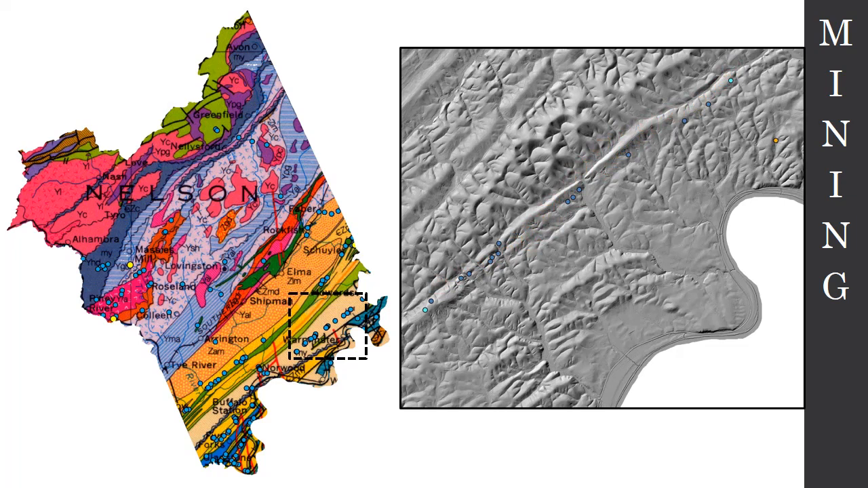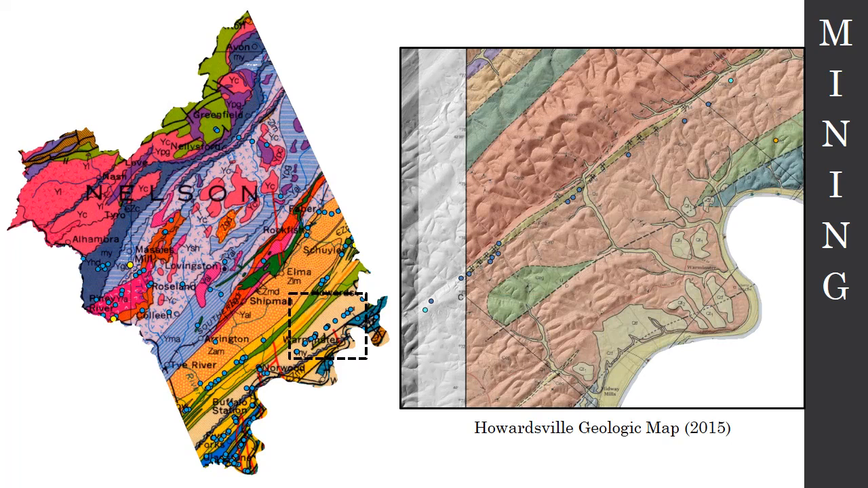So let's overlay the geologic map on here. This is the Howardsville geologic map, mapped in 2015 by William and Mary students. And you can see almost all these little dots line up fairly well with this sort of yellowish geologic unit here. That is the Evening Group quartzite. And again, a quartzite is a sandstone, a clean sandstone composed mostly of quartz.